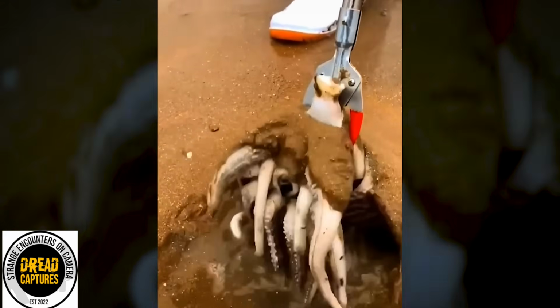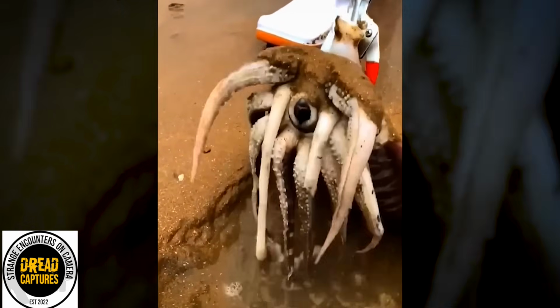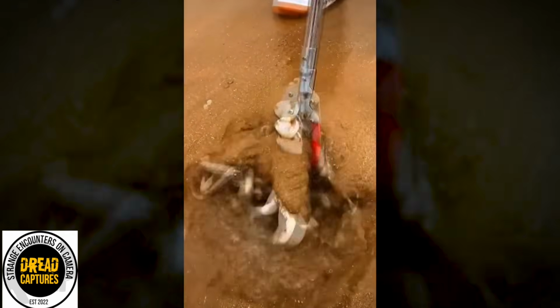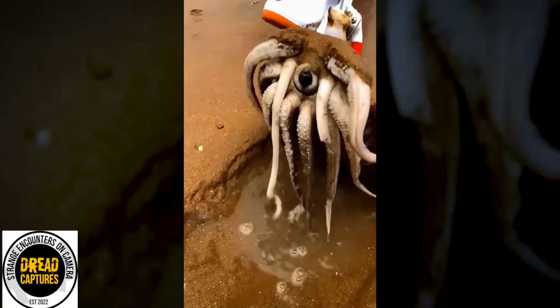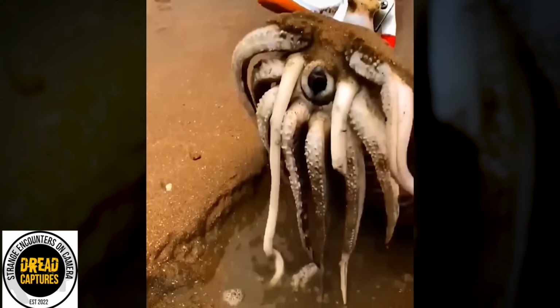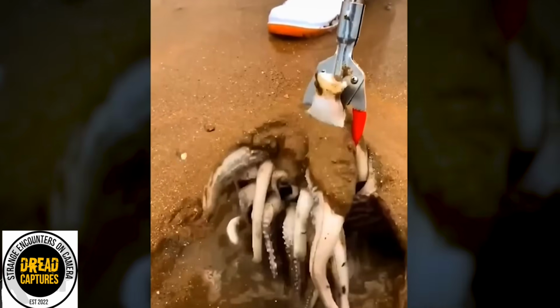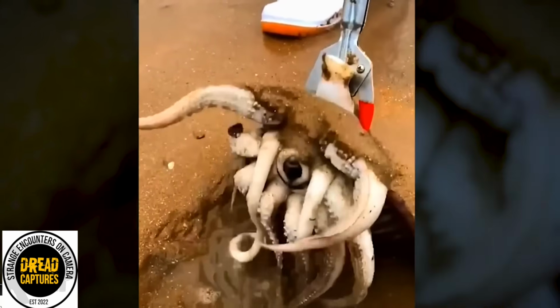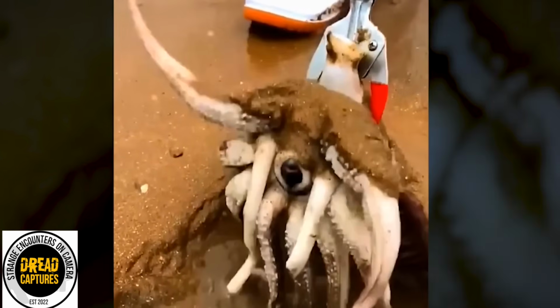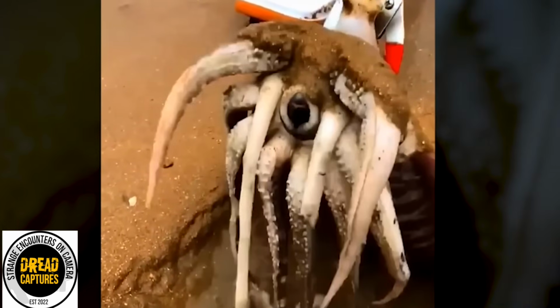I mean, the comments went wild. Apparently, some marine experts were walking the beach and quickly killed the alien hype. They said that this is most likely just a common cuttlefish that washed ashore. And yes, they actually look like this. Terrifyingly tentacled mouth. I mean, I don't know. I think it's offensive to other fish to call that thing a fish, though.